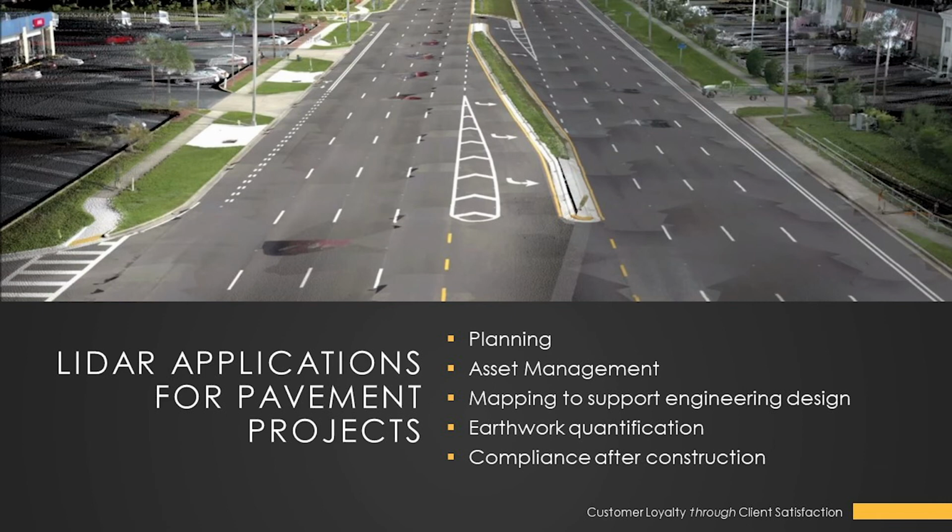We're going to talk a little bit about planning, asset management, how mobile LiDAR can be utilized for mapping support on engineering design projects, the benefits of it with regard to earthwork quantification on both the estimating side from an engineering standpoint, and also for compliance analysis and verification after construction.